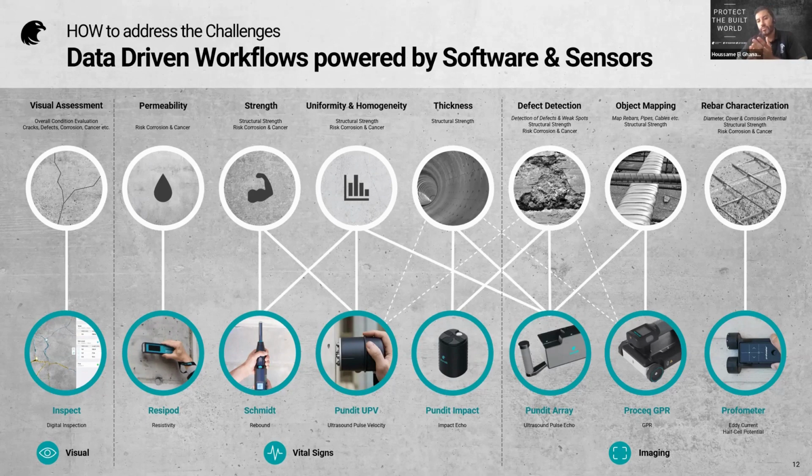And this mix of software and sensors allows us to propose a really wide range of solutions, from the visual assessment to the rebar characterization, through the compressive strength, the corrosion issue, the thickness, the concrete uniformity, and of course, defect detection. That's really important, to have all those tools.